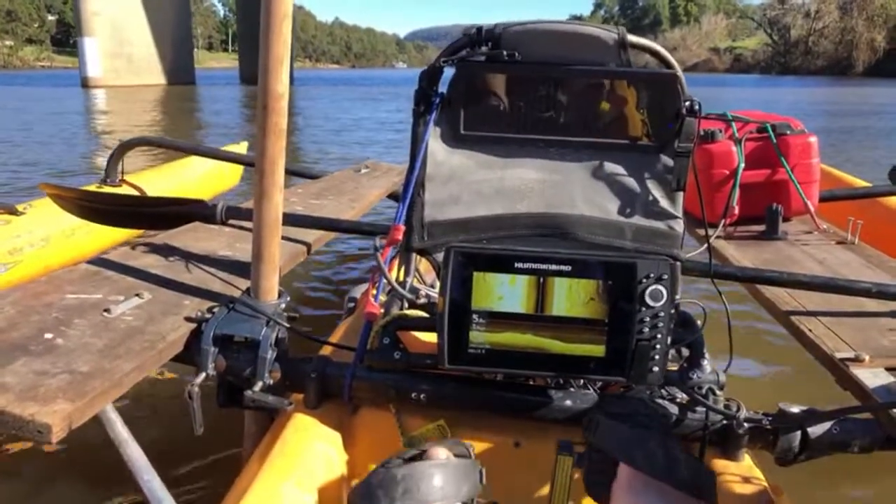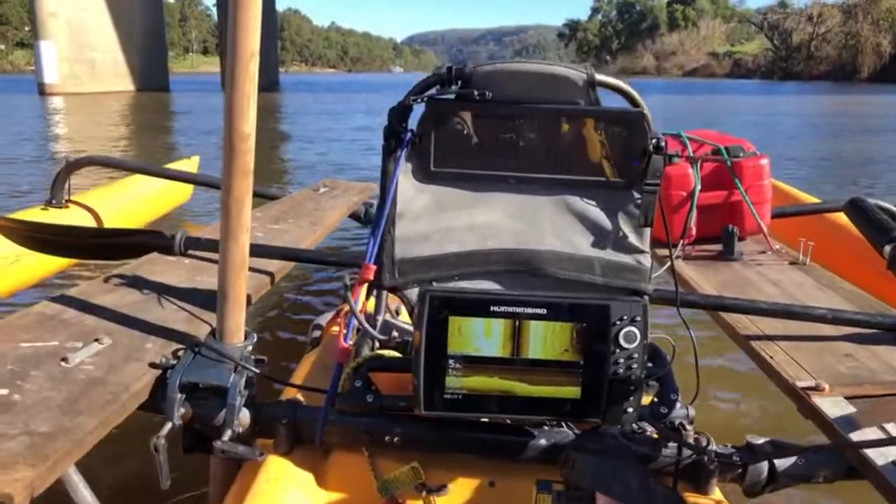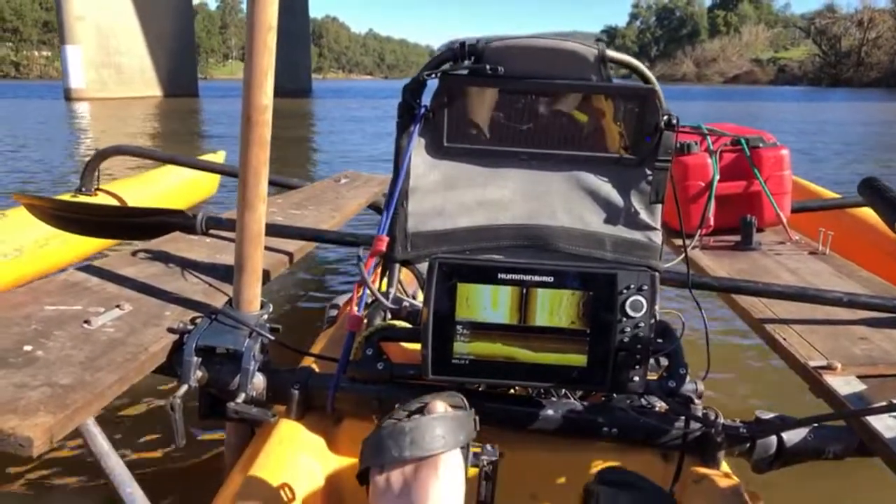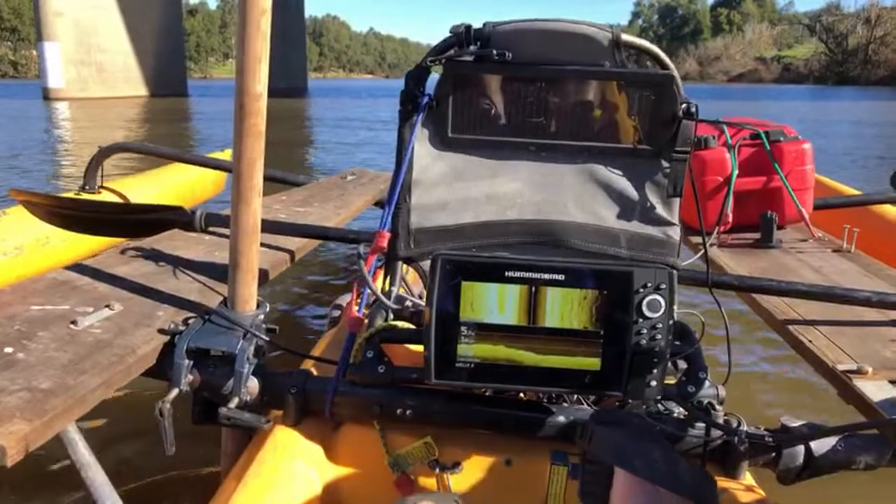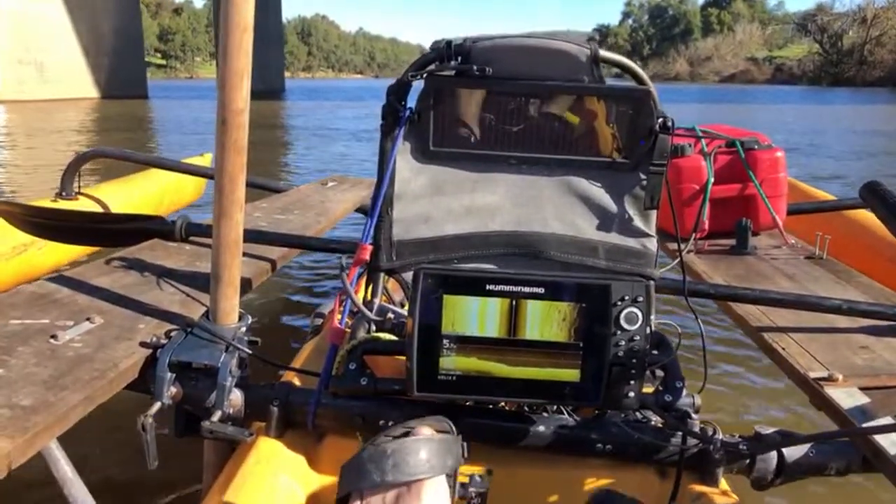So I'll go, there used to be like a little Daihatsu Rocky right just underneath this pole here, but that looks like it might have gone. You can see the logs.